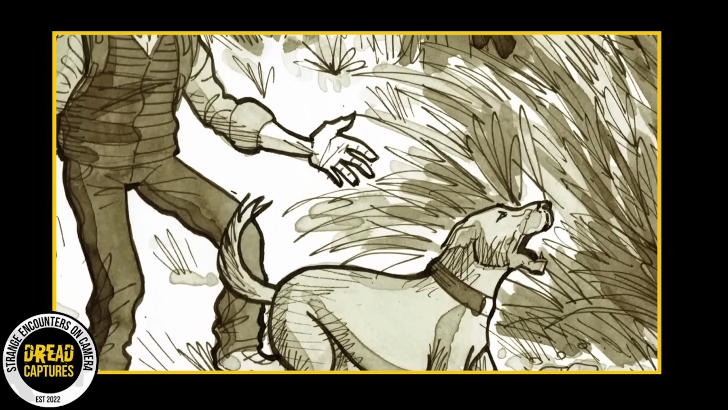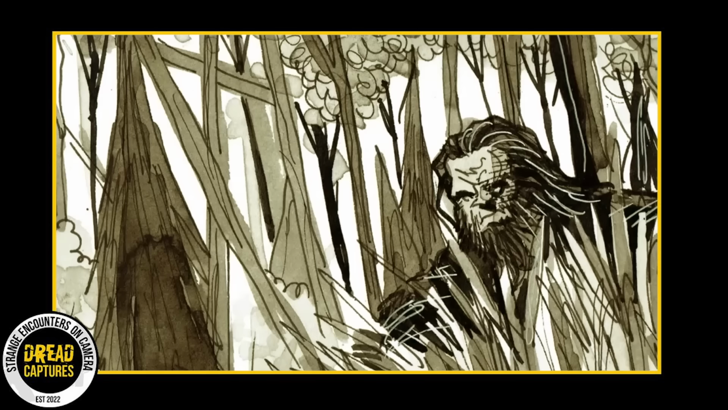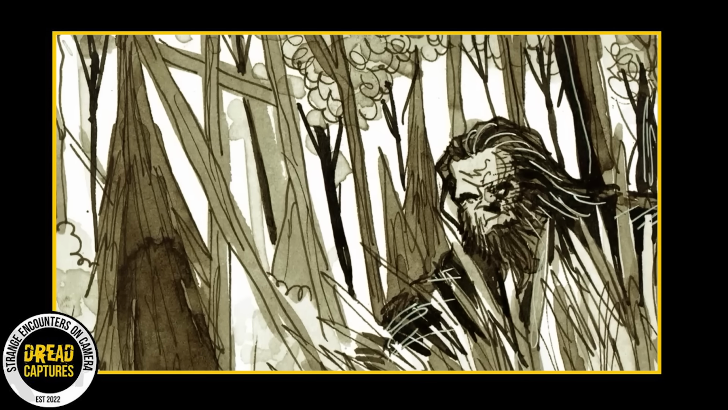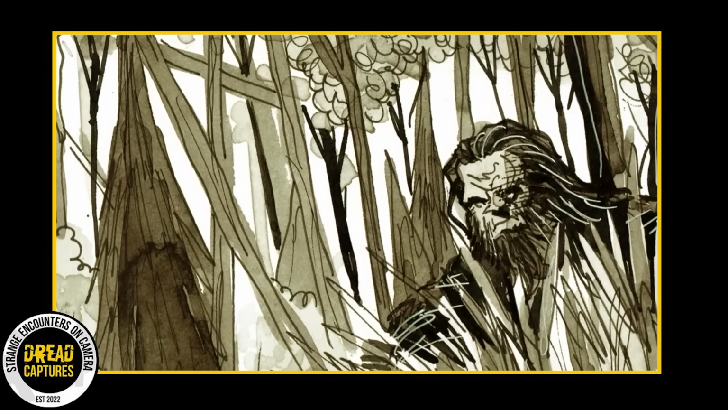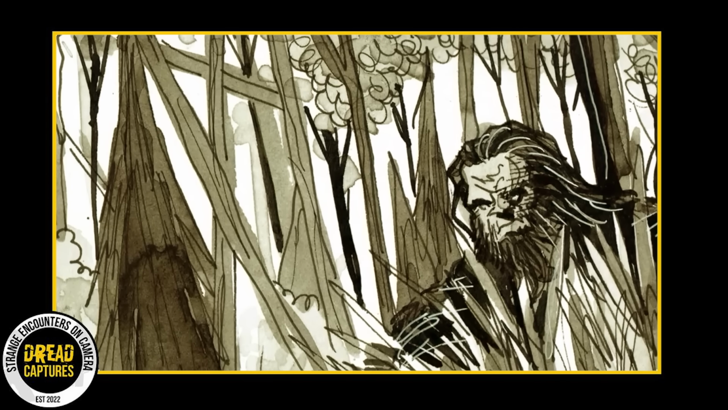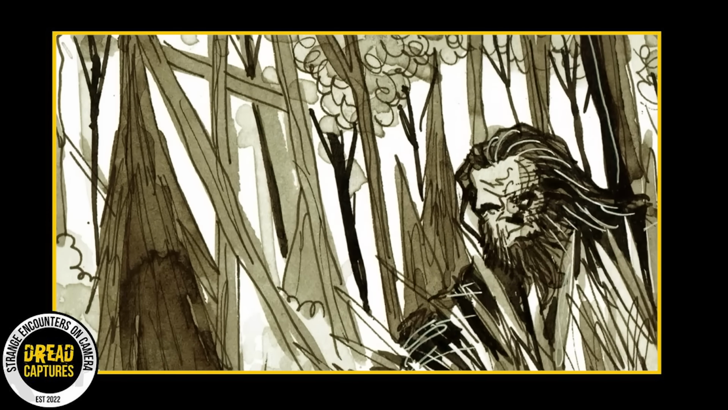As they walked the path, the peace was shattered by the dog's frantic barking. The hiker's gaze fell upon a colossal figure, standing about 50 yards away. Towering at 8 to 9 feet tall, covered in thick hair with a face resembling a monkey or ape, the creature was like nothing they'd ever seen.